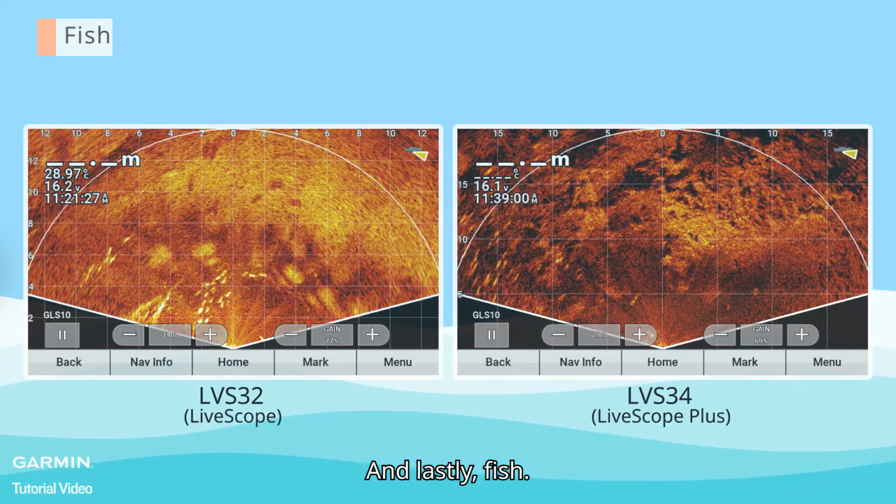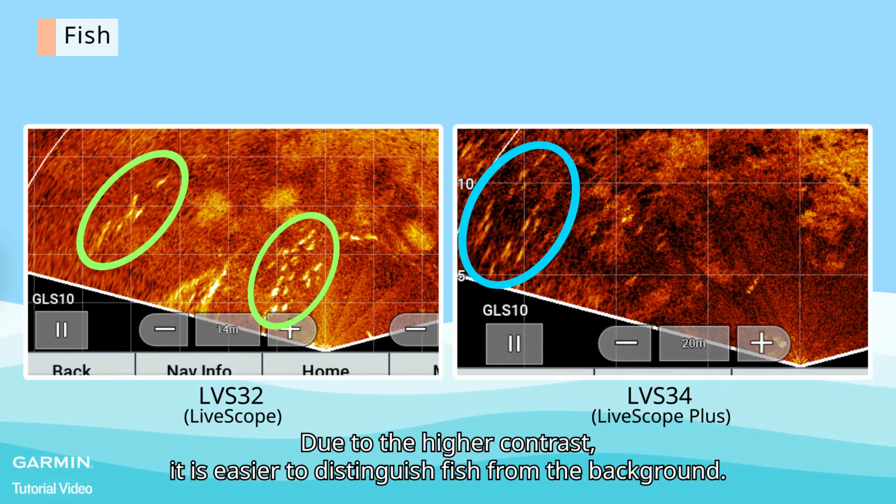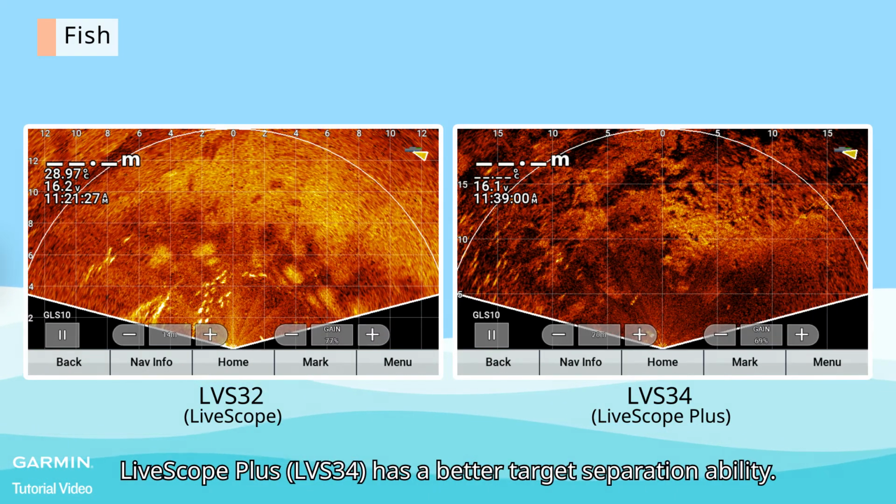And lastly, fish. These are fish. Due to the higher contrast, it is easier to distinguish fish from the background. LiveScope Plus has a better target separation ability.